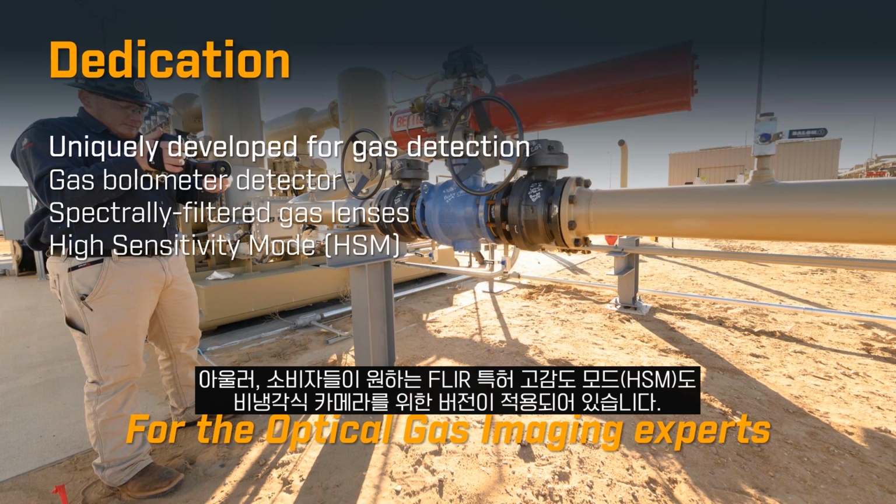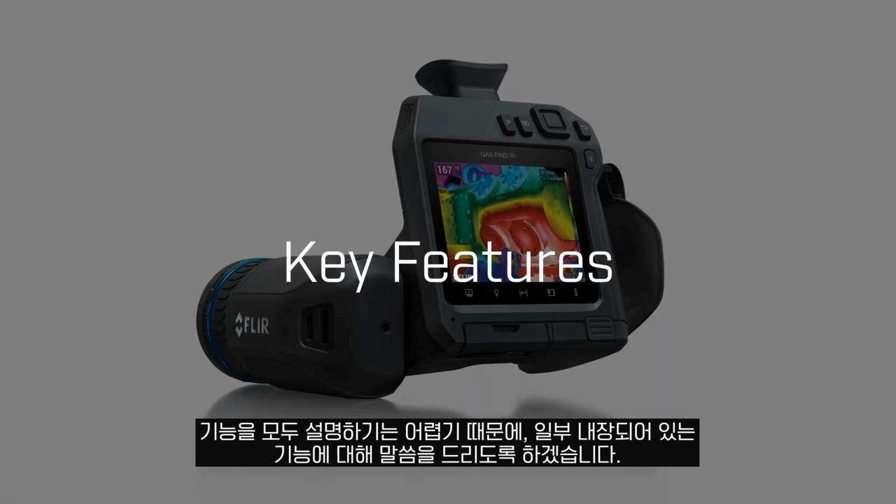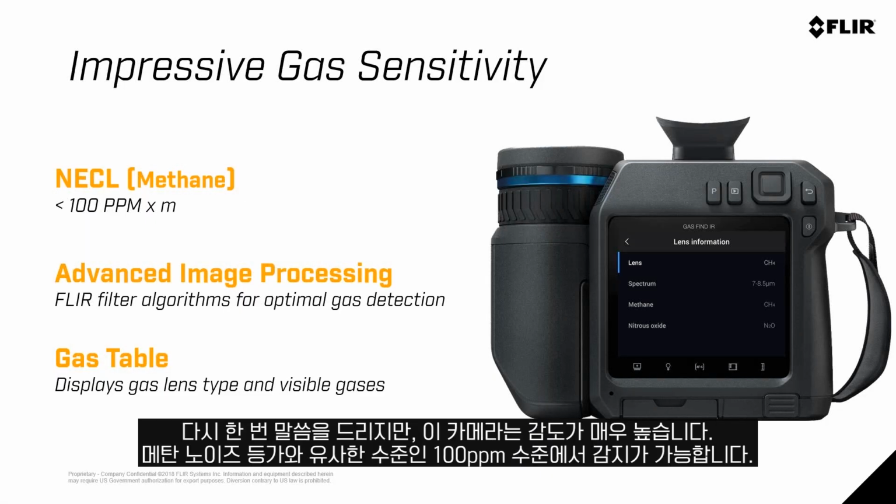And then all of our customers would expect the patented high sensitivity mode built in. Again, this is made for your OGI expert. This is made for those people that need a dedicated camera for their application. I don't want to get into all the features, but I want to talk just about a few of the features that we have built in. Again, the sensitivity of this camera is extremely, extremely sensitive.